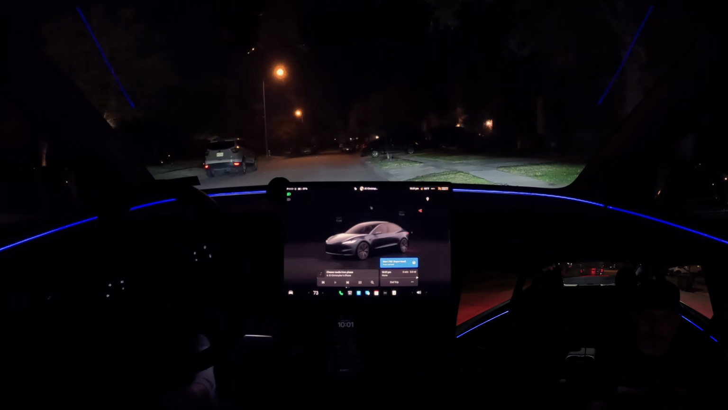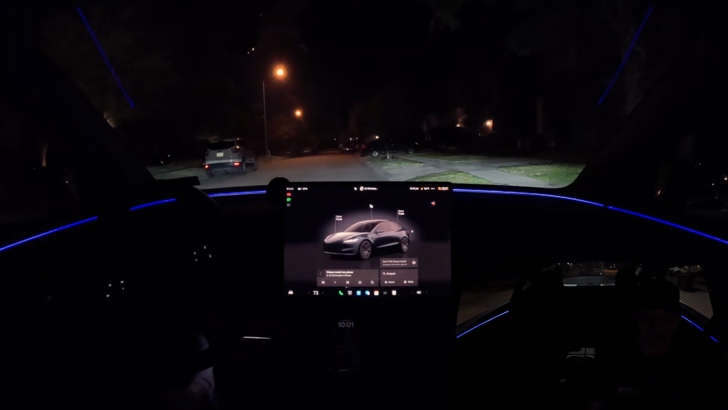It's not going to do either. It's going to parallel park in front of my neighbor's house. So, all right, everybody. Well, great FSD drives tonight. The only time it doesn't find a perfect parking spot is at my home. That is going to be the last thing it's going to get done.